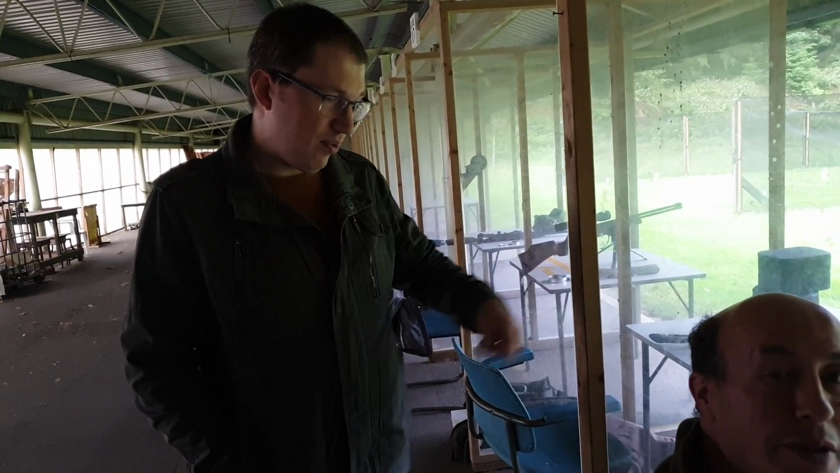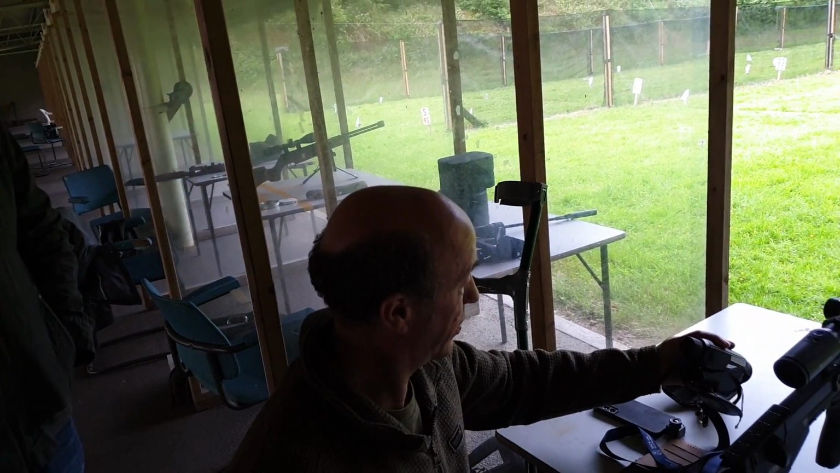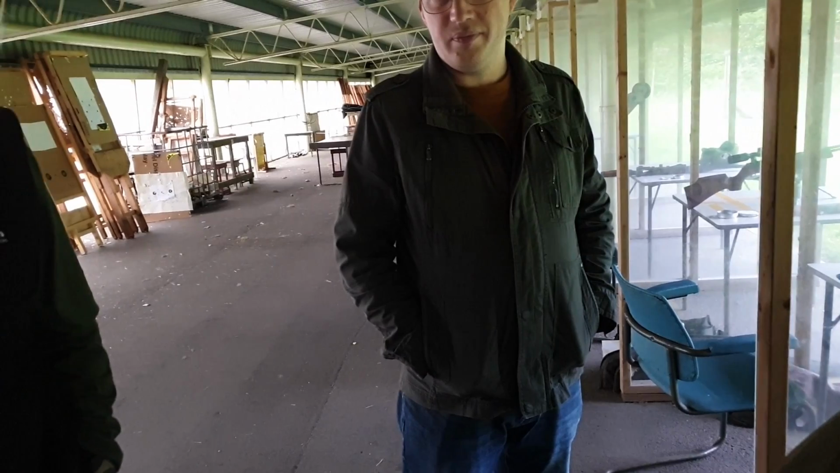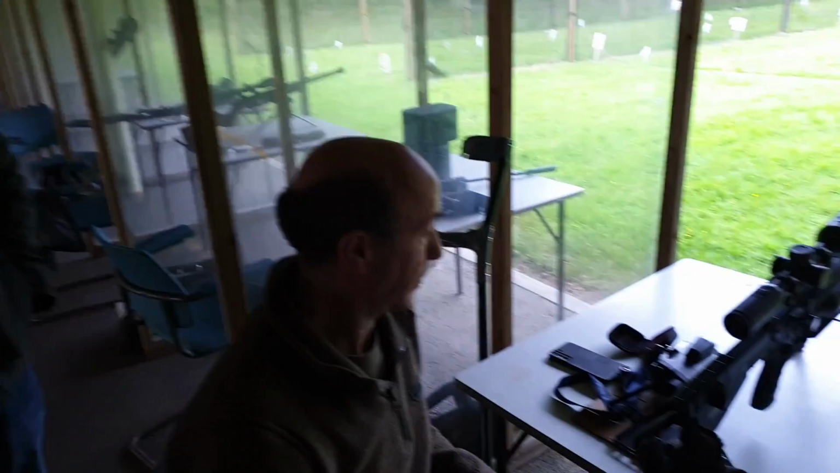Well, I was going to say the image quality and the rangefinder. It's the spotter with the rangefinder. I mean the detail it picked up even in your clothing from across 25 meters away. I was filming a couple of you over there, and Tony, you were looking through your scope, and you can see if you've been sitting down for 5 minutes and stand up, your bum will be warm. It sees everything. It's very, very sensitive, this stuff.